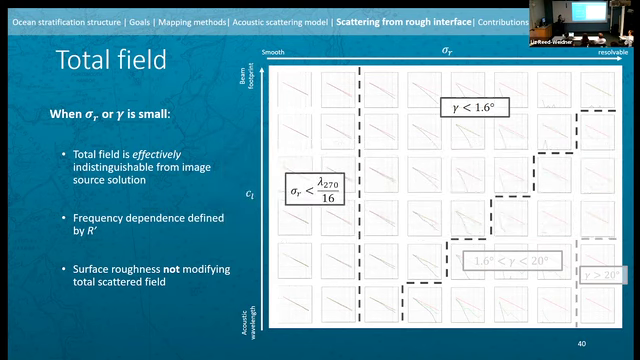So the big conclusion here is that there is a huge number of model simulations in which the spectral slope, the frequency dependence, is still just defined by the modified reflection coefficient. These surfaces can be modeled as if they are smooth, even though they are not. And that means that surface roughness isn't coming into play here.